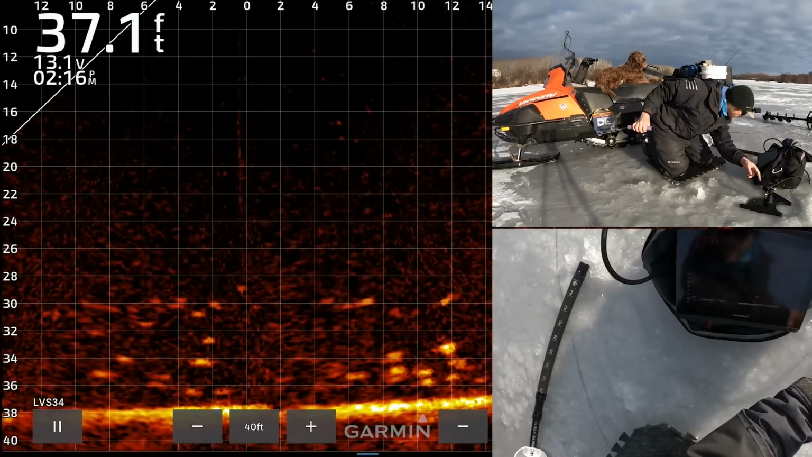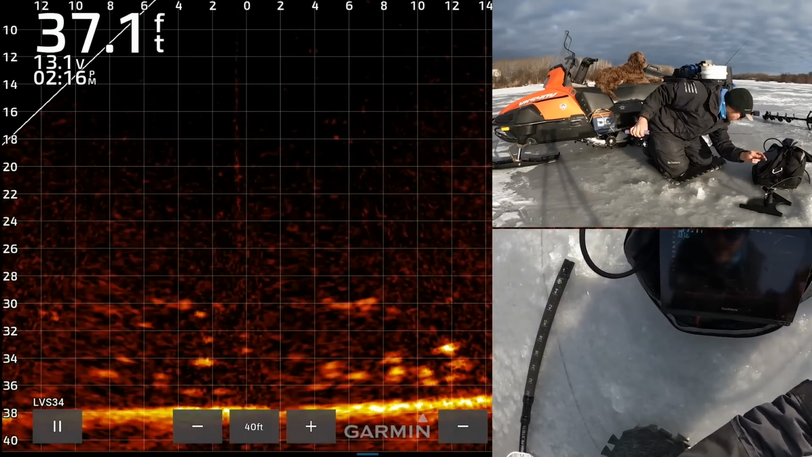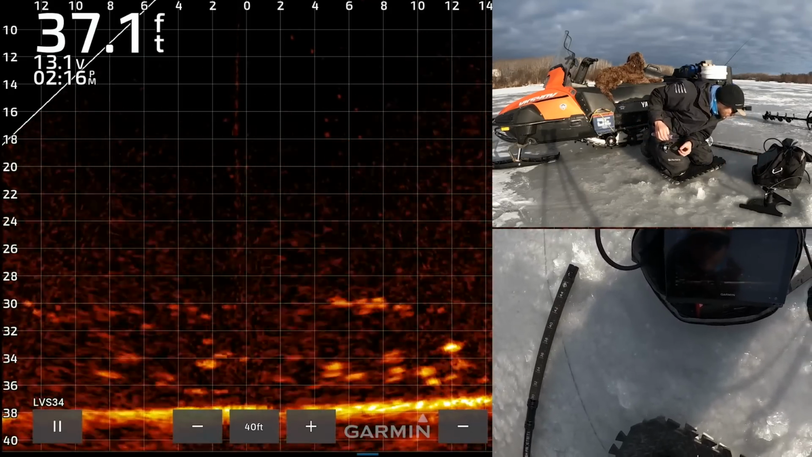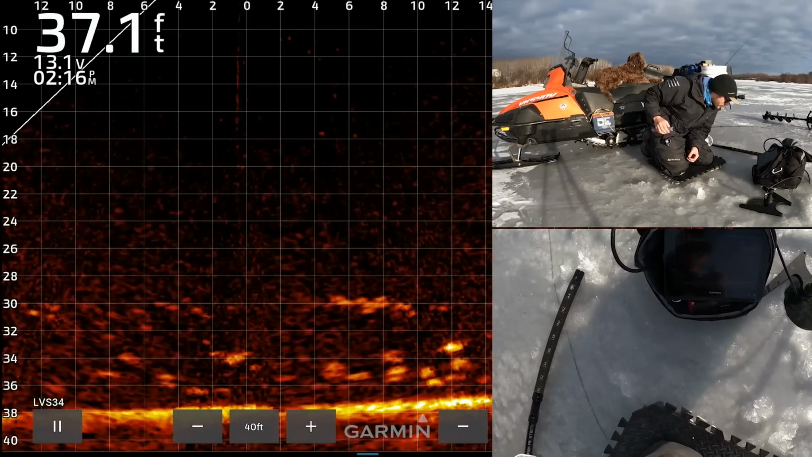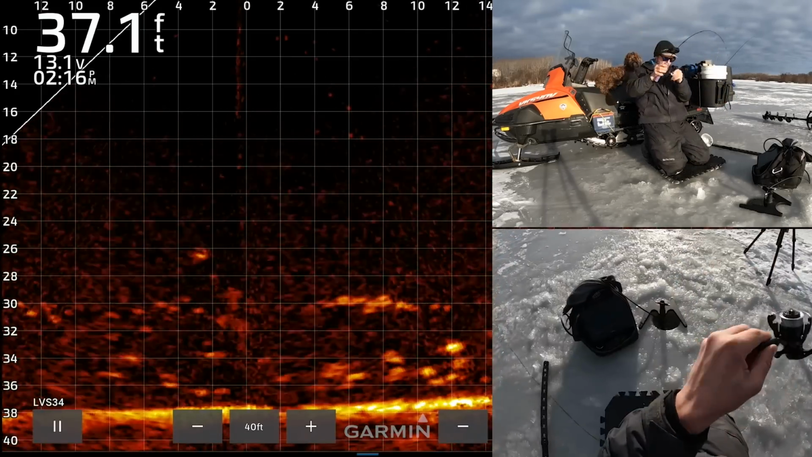So I've passed by 28, I've passed by 30, I'm going down to below 34. See that big mark on the left? Oh, there's one intercepting me, but I want to go to that big mark on the left. And then we're gonna go over the 5 keys. This fish is deeper than 34 feet.